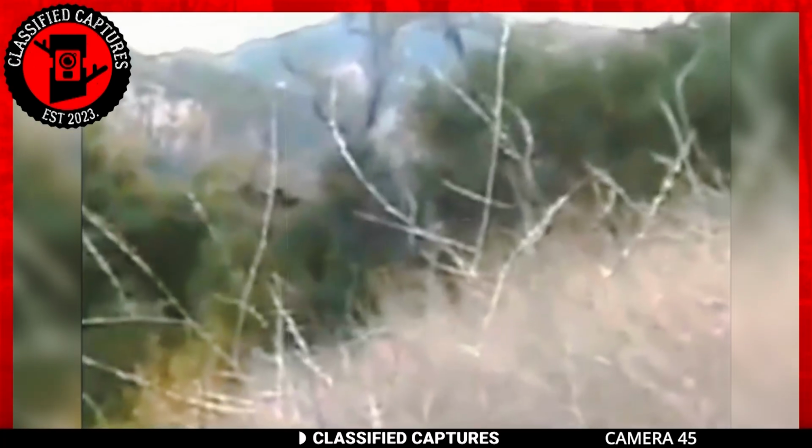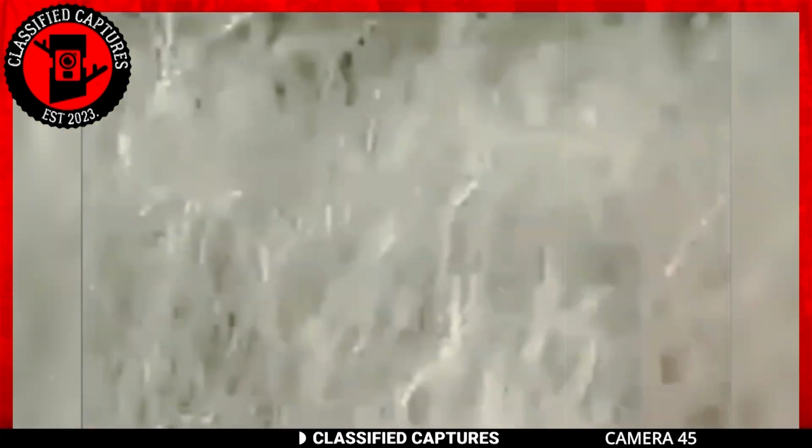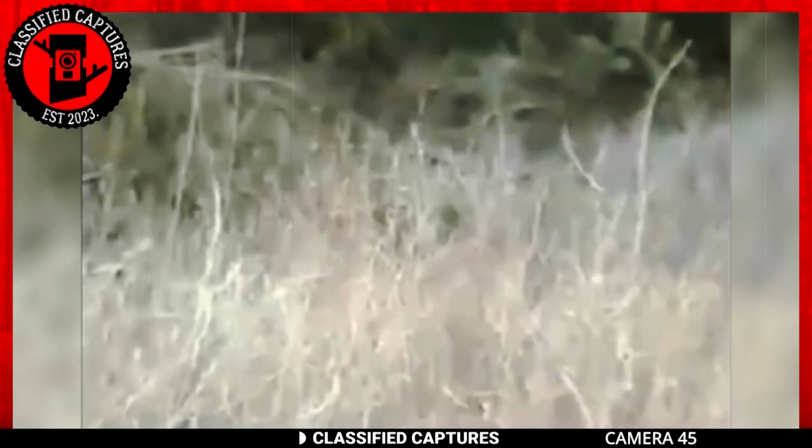In the footage, a humanoid creature comes into view, pacing back and forth with an aura of aggression, all the while vigorously swinging its long arms. The creature looms at an imposing height of approximately 7 or more feet, and its entire body appears to be covered in a dense coat of brown fur.